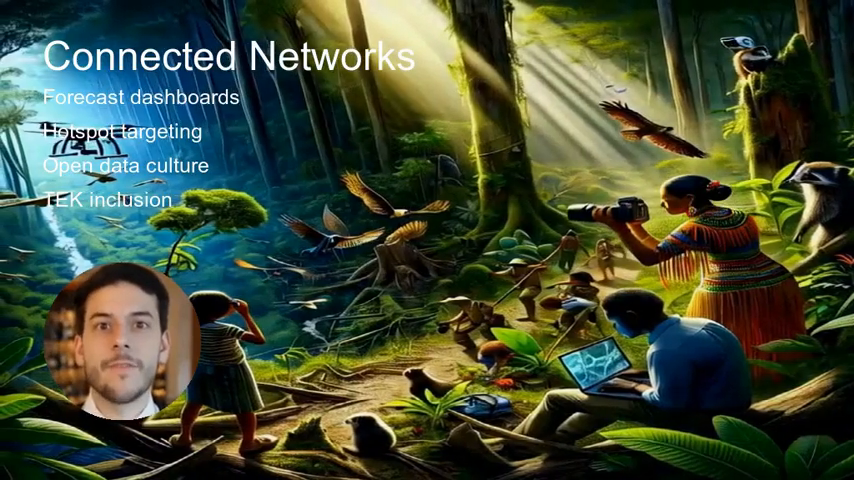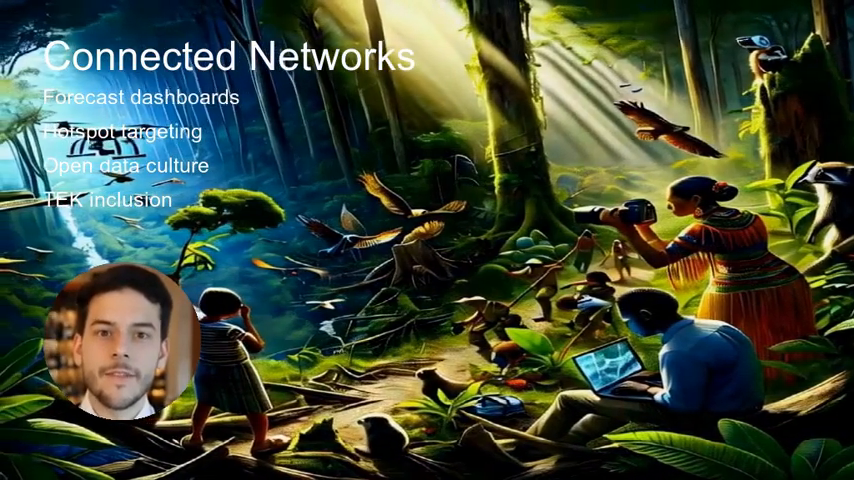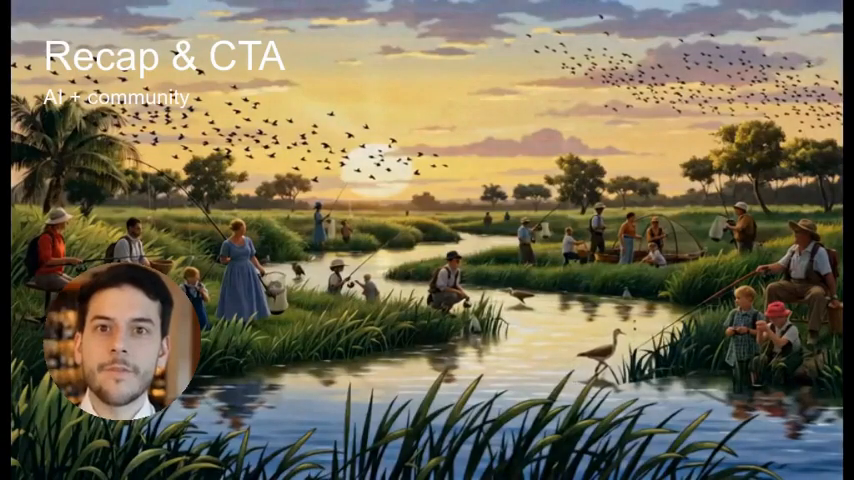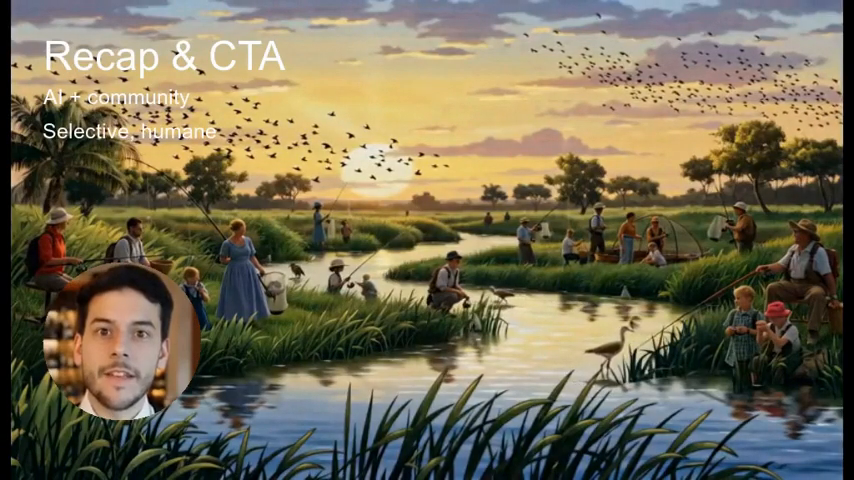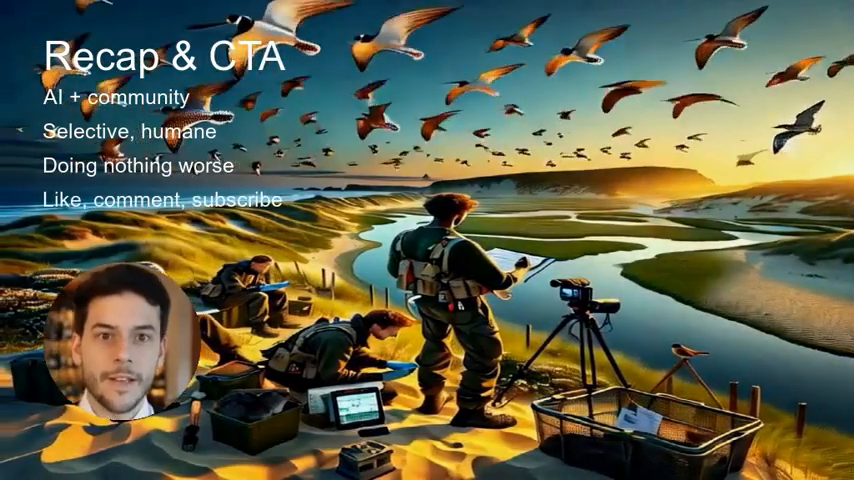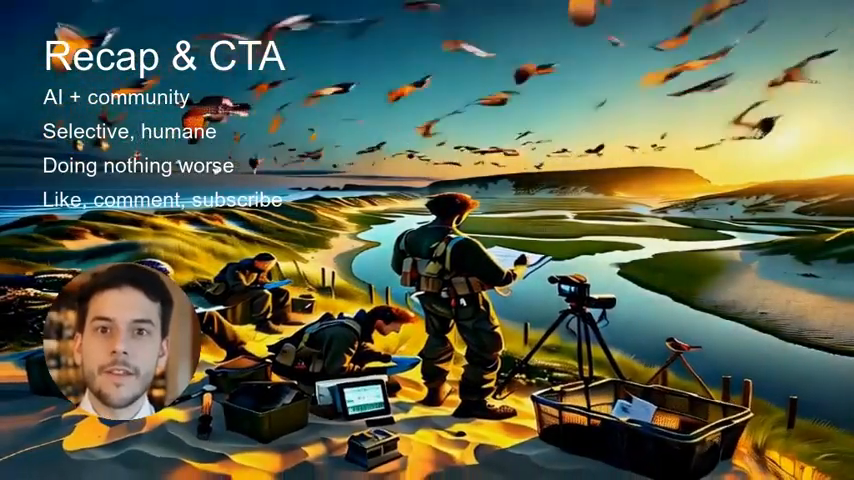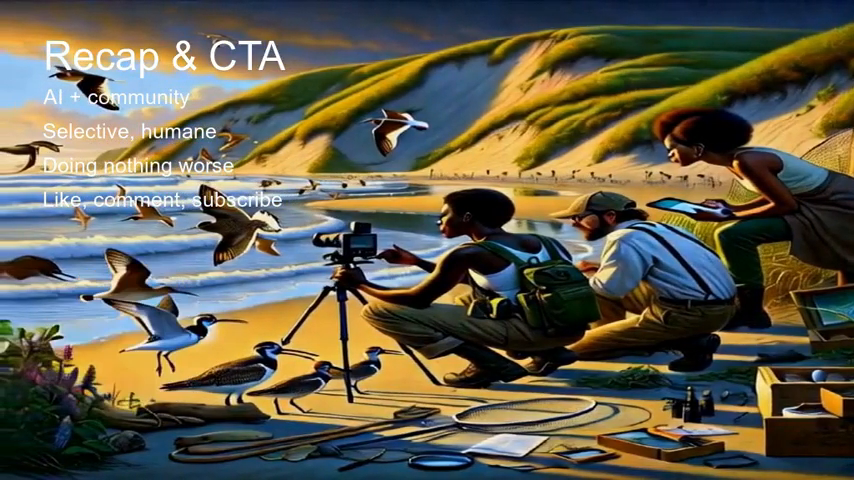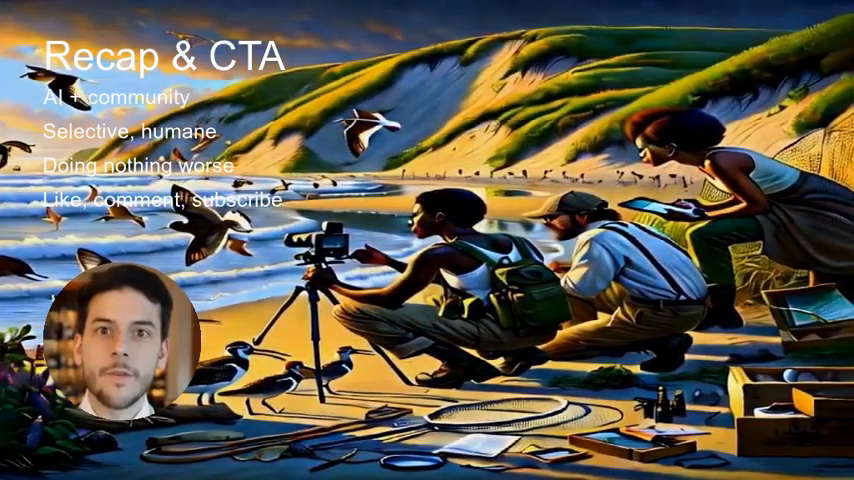To recap, invasive species like stoats can devastate ecosystems, but AI and community action offer hope. Traps, cameras, and citizen science, when combined thoughtfully, save curlews, terns, and voles without wasting resources. The moral choices are hard, yet doing nothing is worse. Stay curious, skeptical, and empathetic.